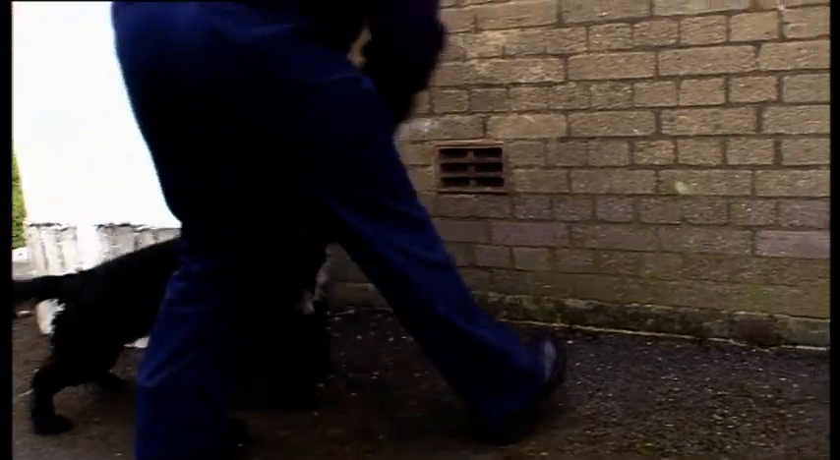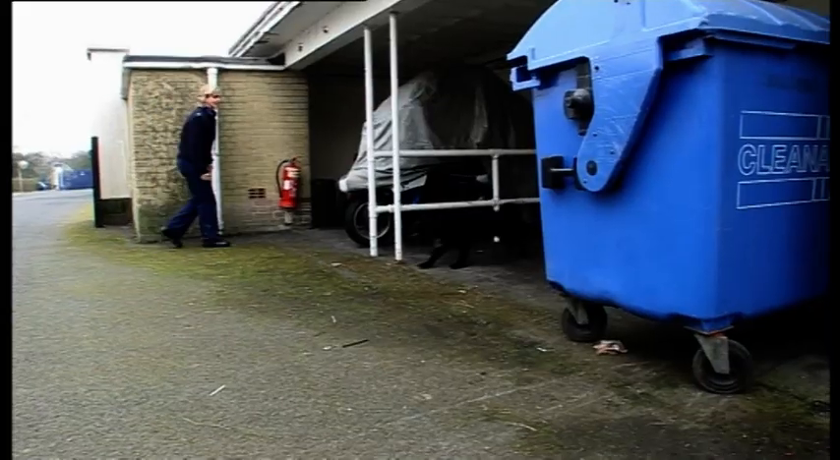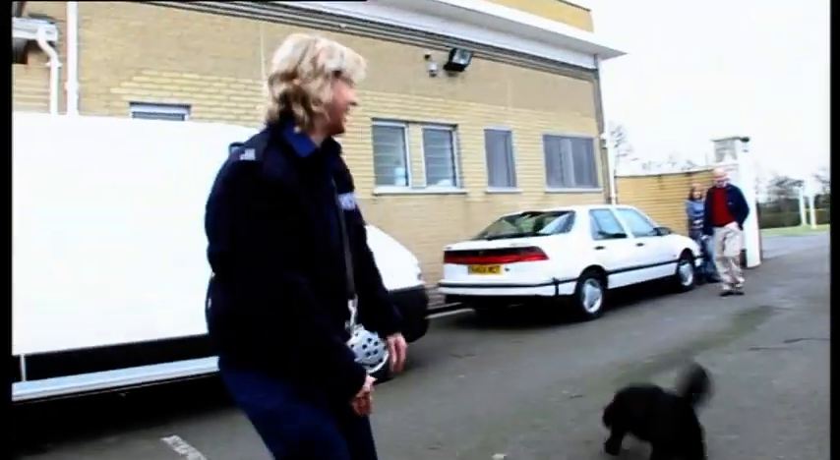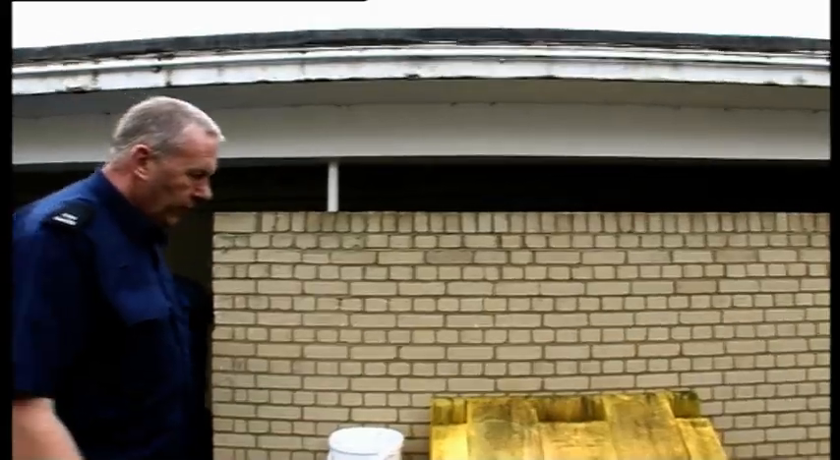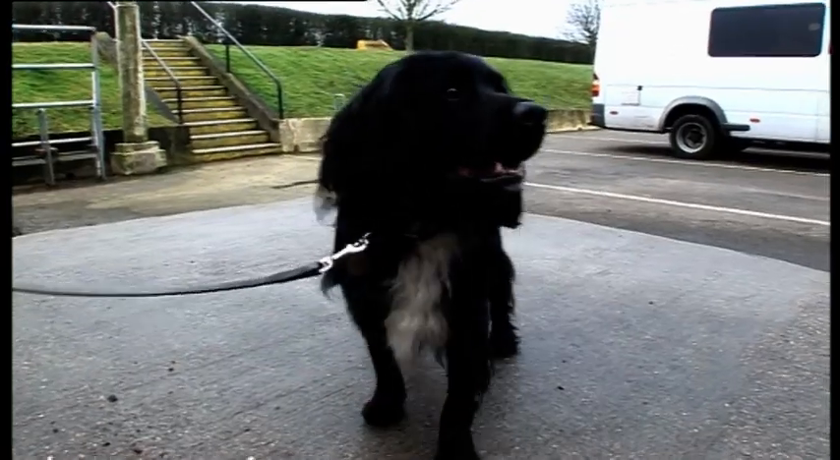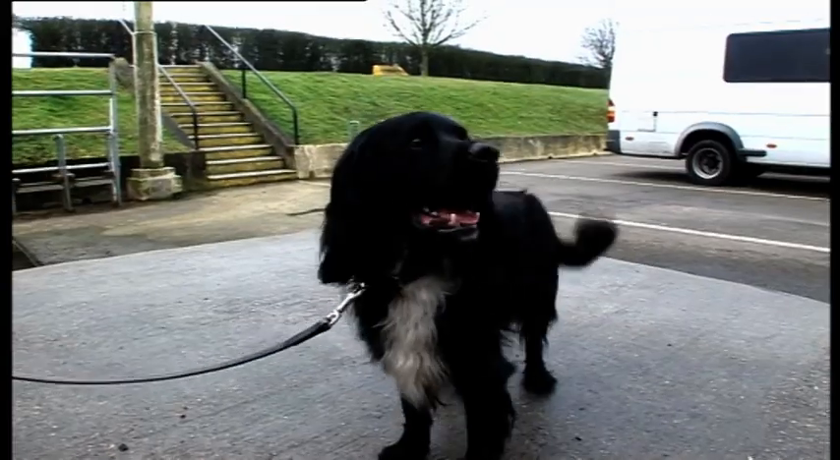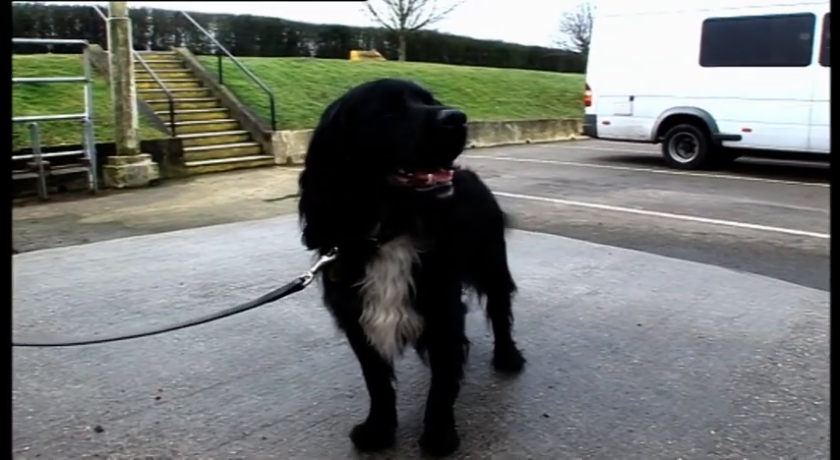Within hours, PC Gibson and Diesel are at the Dog Squad Training HQ, facing an examination. Diesel's nose is about to get a checkup, not for drugs, for firearms. Twice a year, dogs like Diesel must have their powers of detection tested. Diesel will be let loose on a firearms crime scene set up by instructor Ken Parr.